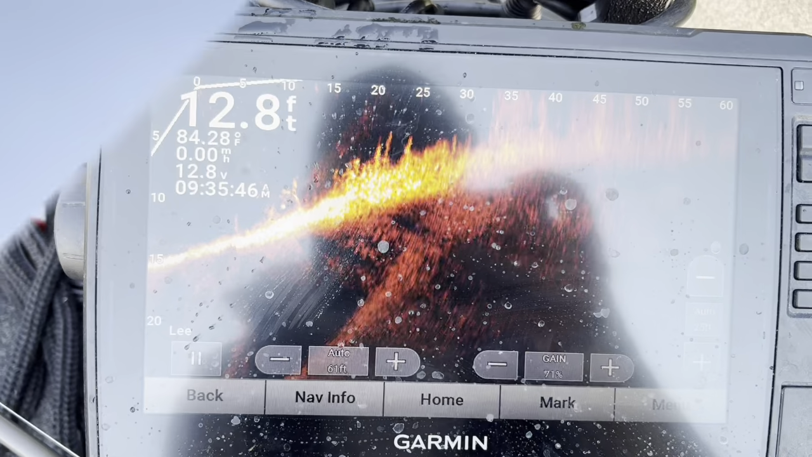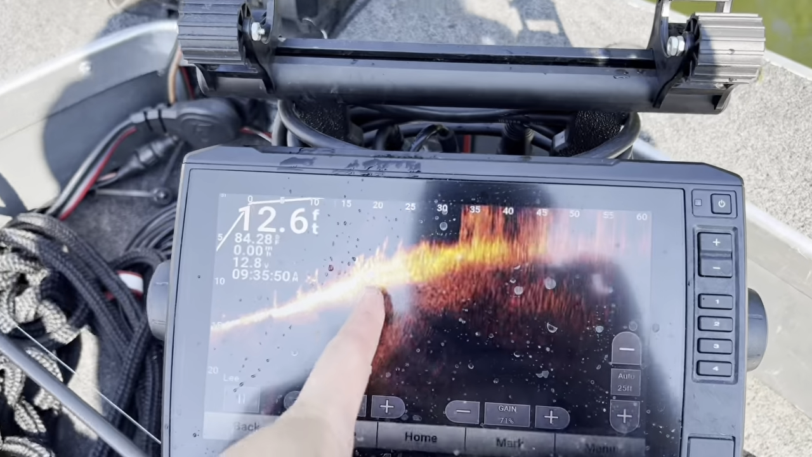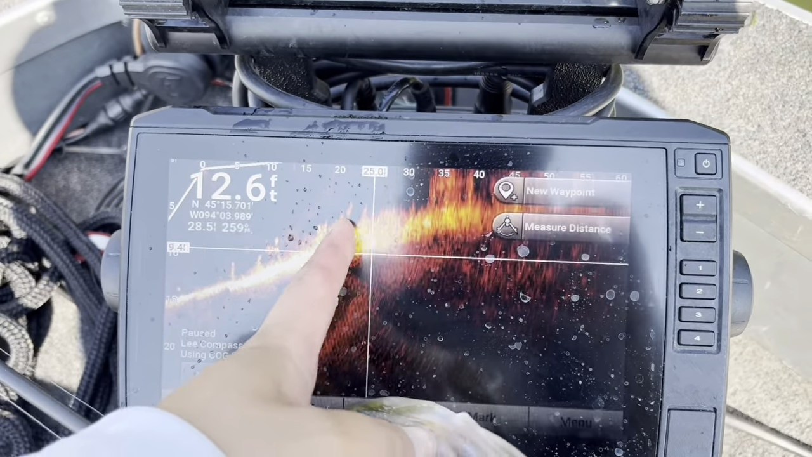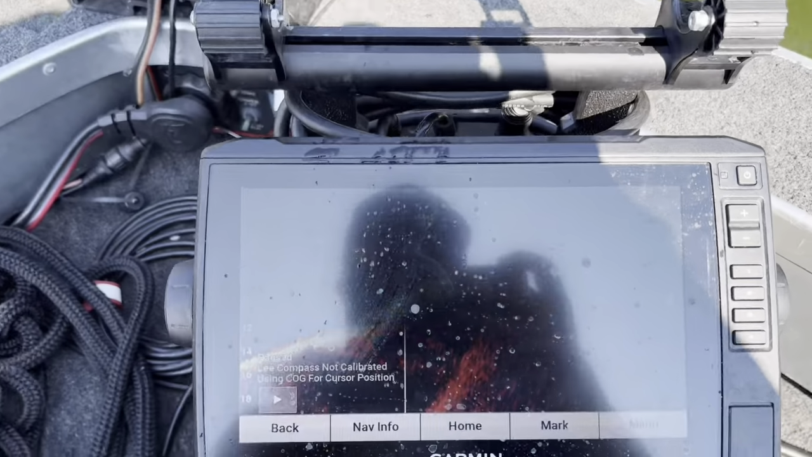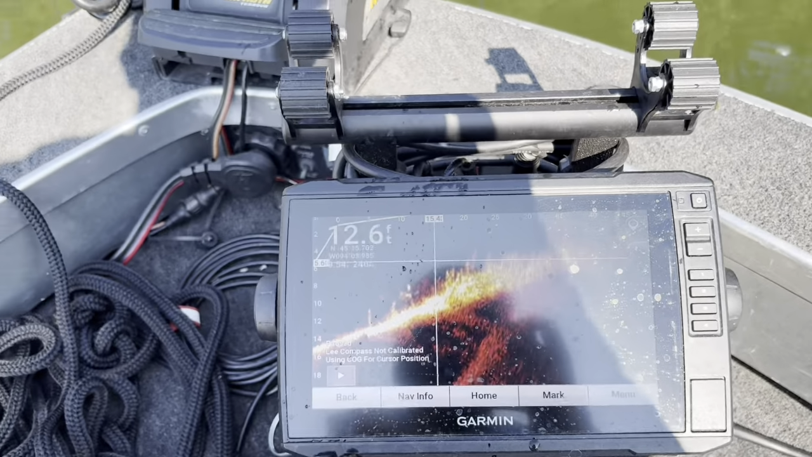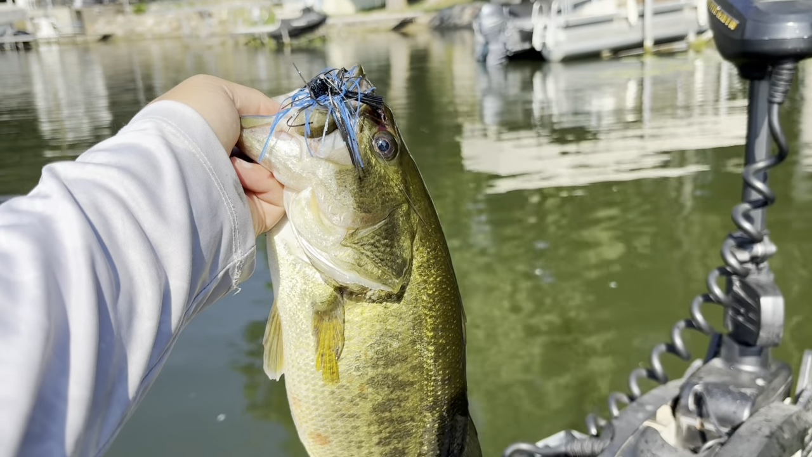I'll show you guys the drop-off. Drop-off right there. This is where this guy was sitting. Right there. Literally right there. But you guys get the point. So guys, be patient with your jigs. Target the drop-offs, and you'll be catching them.